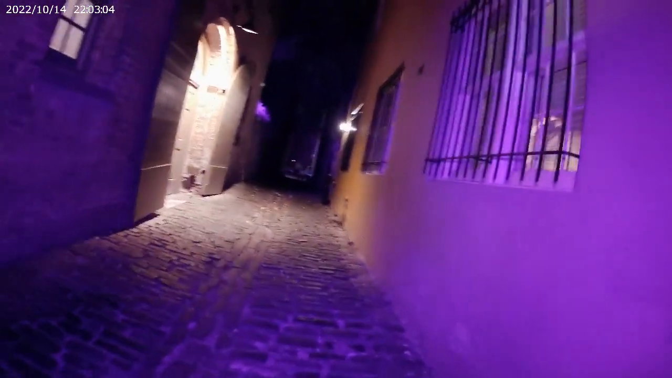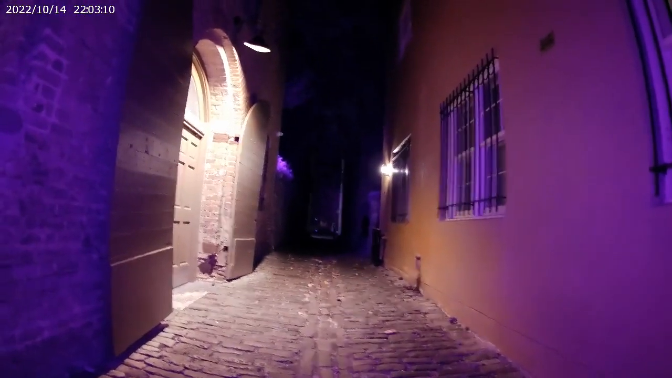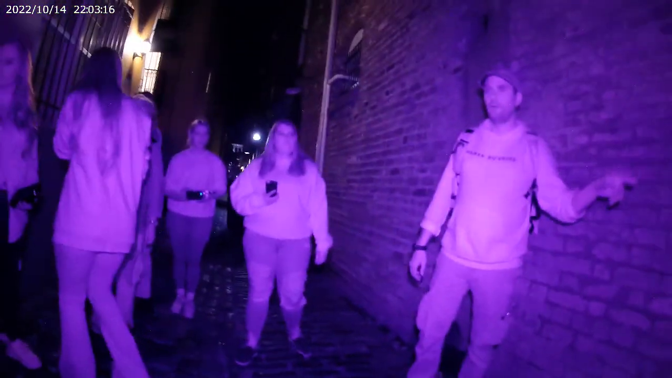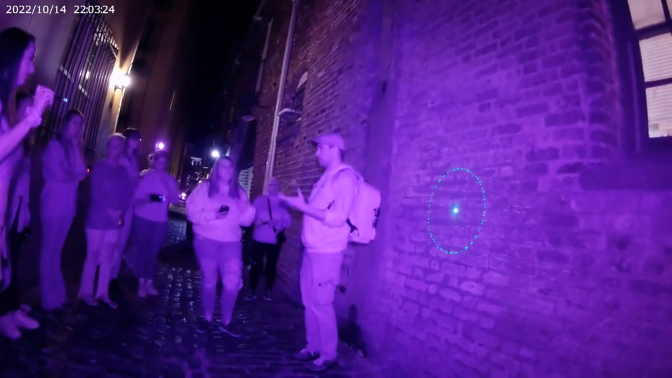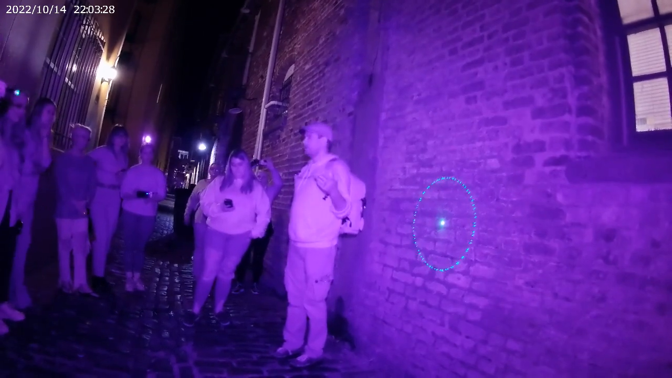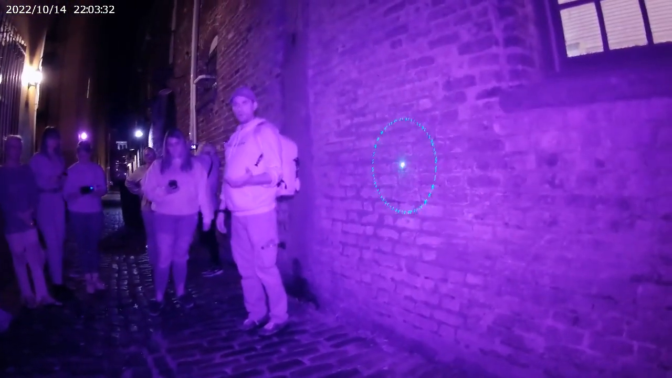Alright, so we're going to stop here. Okay. I'm going to stage you dead center, but I want you facing the opposite way. I'm going to have you stand on that wall and point one of your lasers directly at this wall and make sure it doesn't go in the window. Basically, what we're doing here, if somebody needs to pass through, like another tour, we will split to let them pass through, and then of course the lasers will go off.